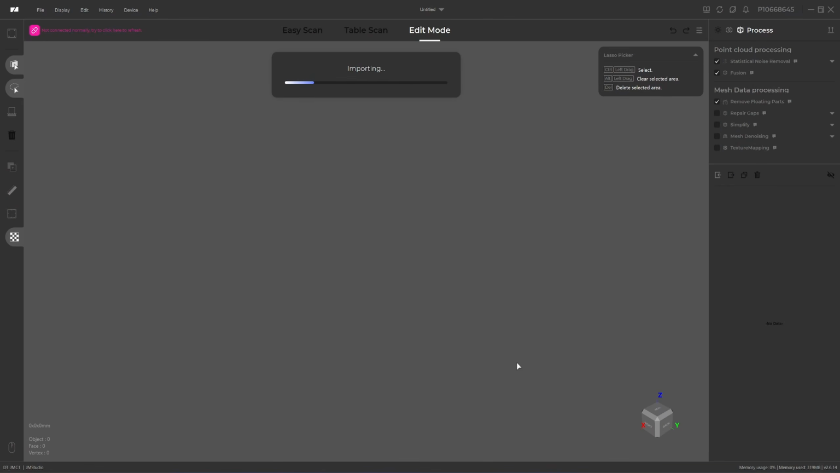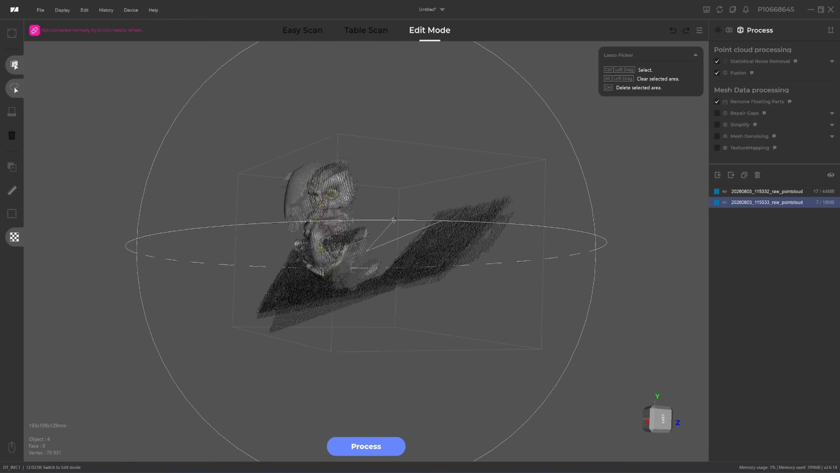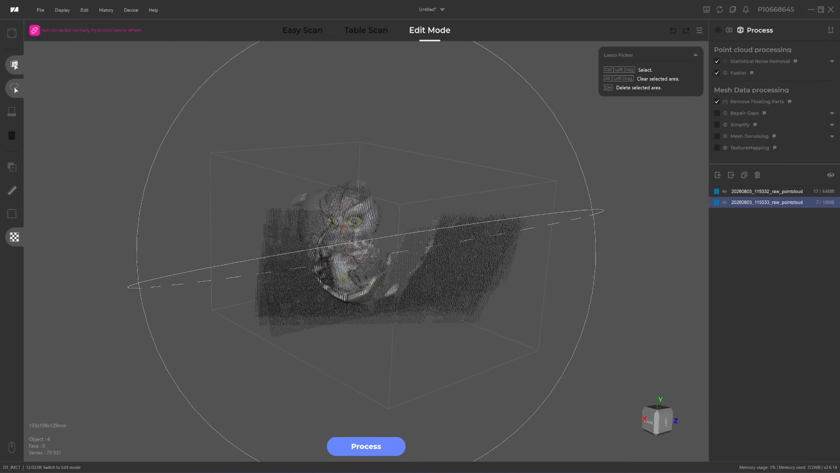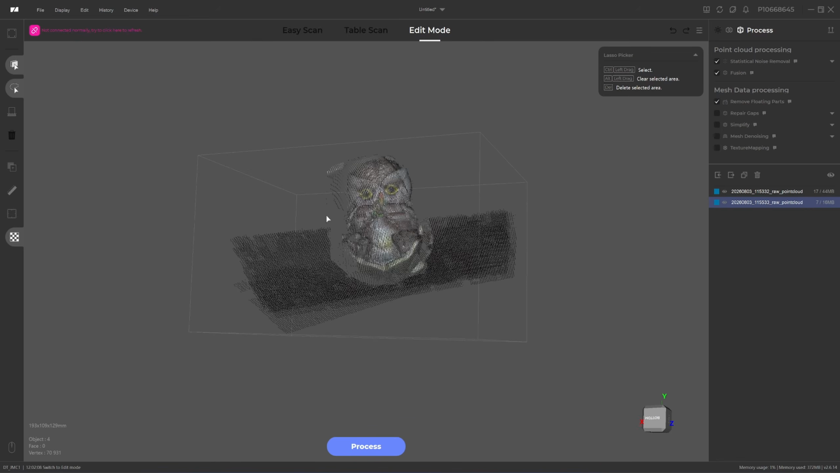Tap on Import and the scan data will open in edit mode. But something is off. The raw scan data isn't fully shown here. Only half of the owl figure is visible. I already reported this issue to 3DMakerPro during earlier testing, but it still occurs randomly.